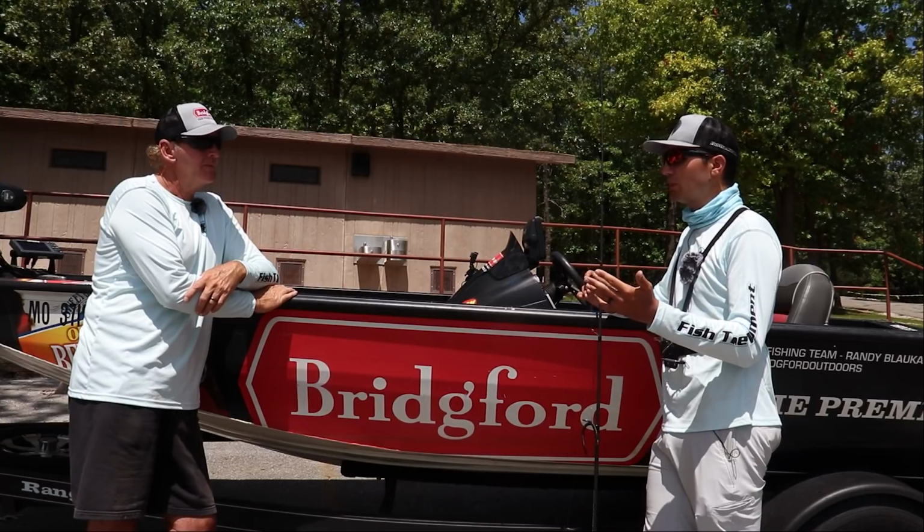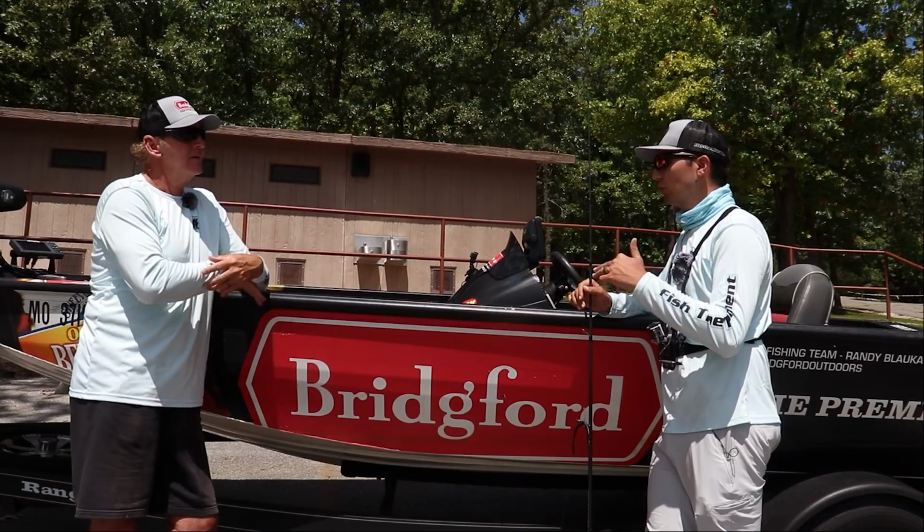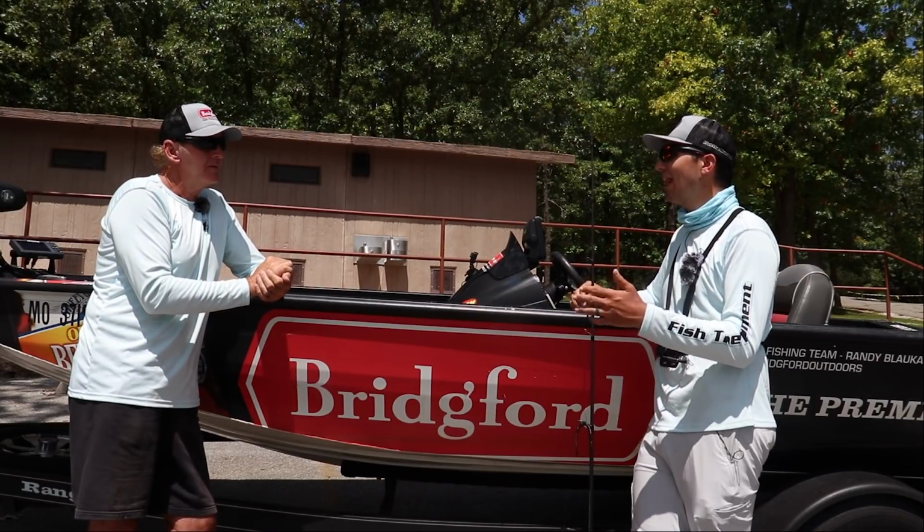There may only be 2 or 3 good spots every 4 or 5 miles up a stretch of a lake, and you have to peck around, hunt, and search for them a lot more than you do in May and June.